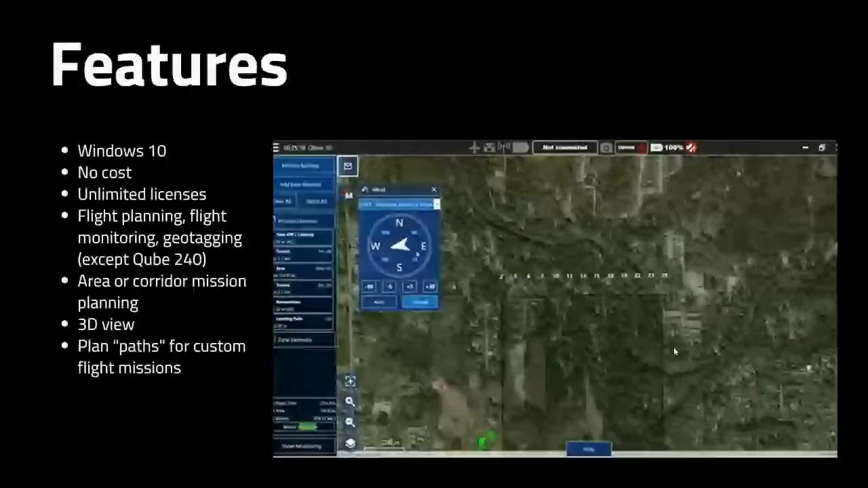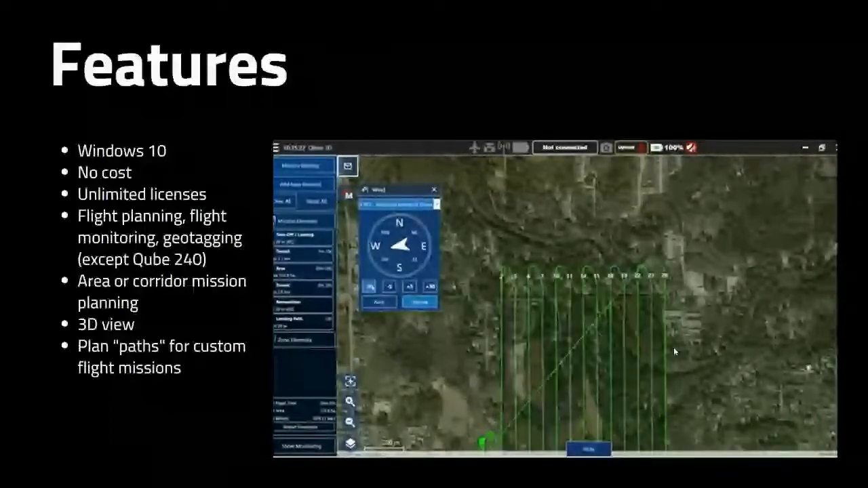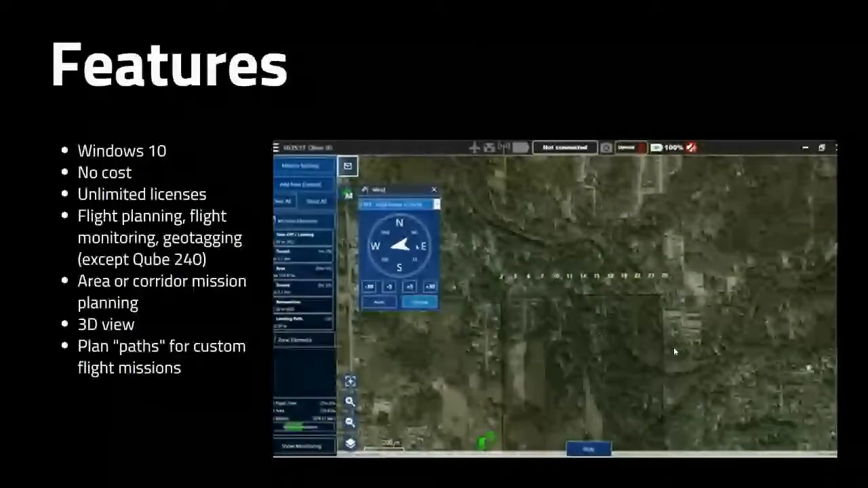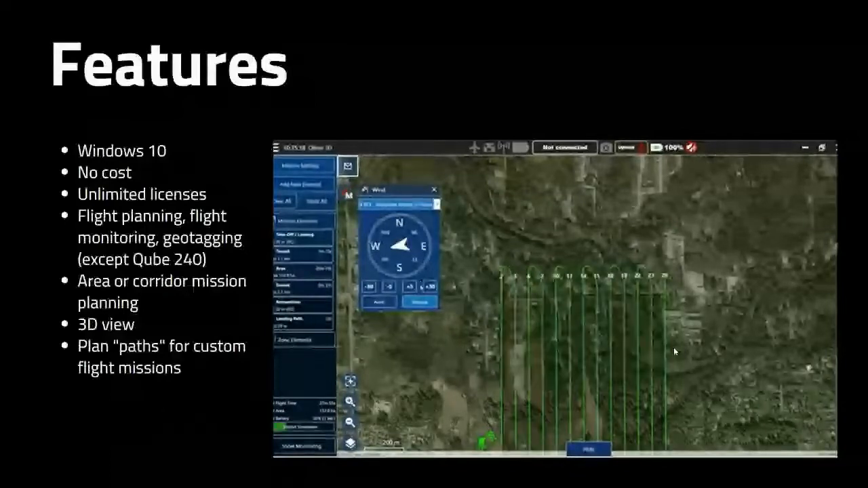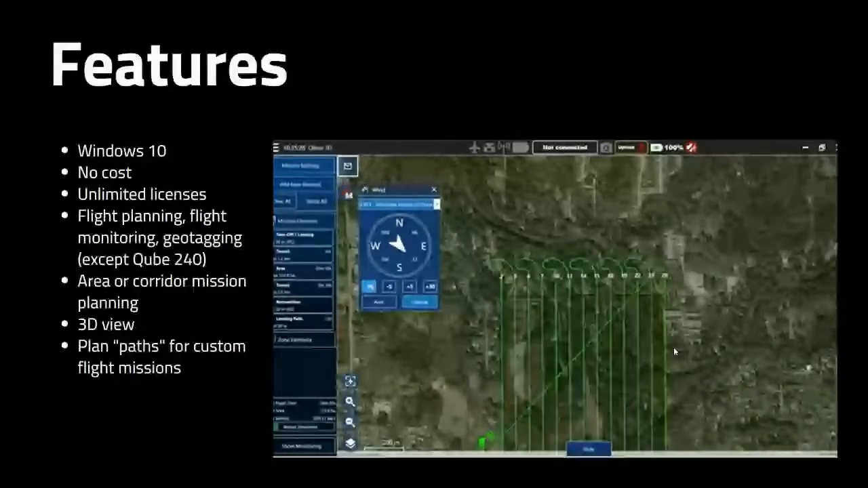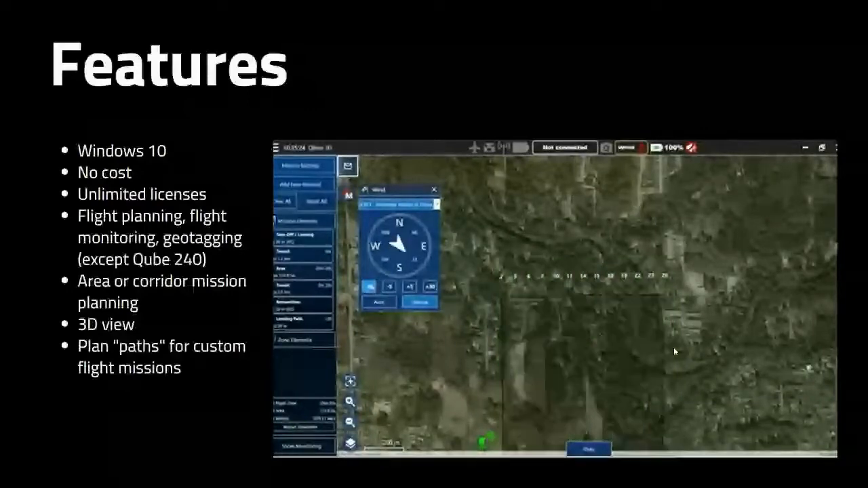So some general features. It is a Windows 10 based flight planning software. Again, there is no additional cost to it as of now. You get unlimited licenses. I can download this on 100 different computers if I want and transfer my flight plans around. It's your all-in-one software for flight planning, flight monitoring, and geotagging, except for the Qube 240, because again, it is a self-sufficient system. You can do area mission planning, corridor mission planning. You do 3D views, and you can even plan custom flight paths for really, really unique missions. And you can get really customized on how you want to build in the software.